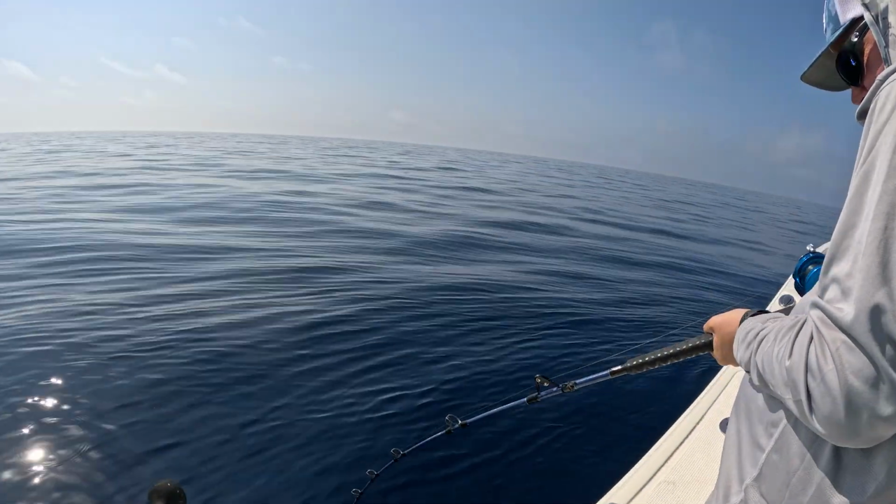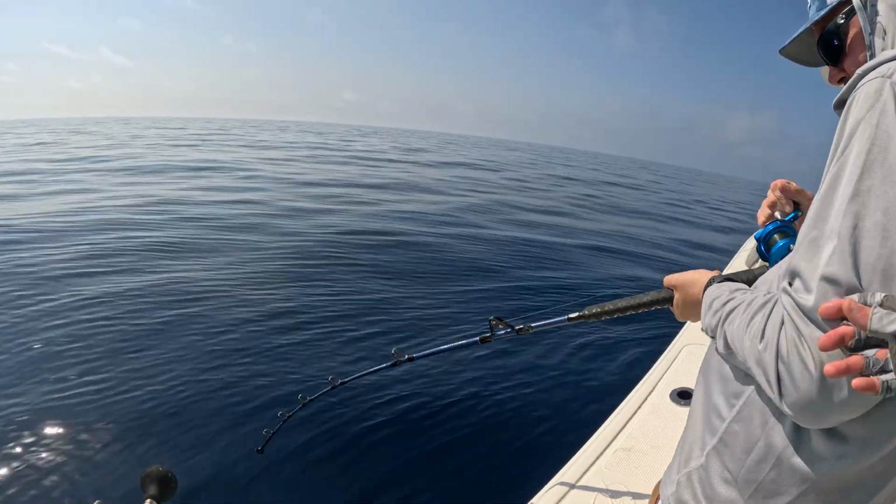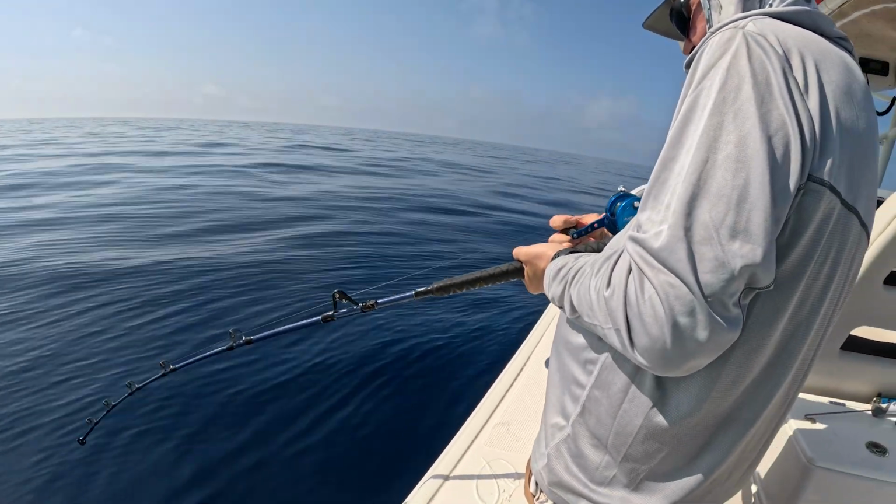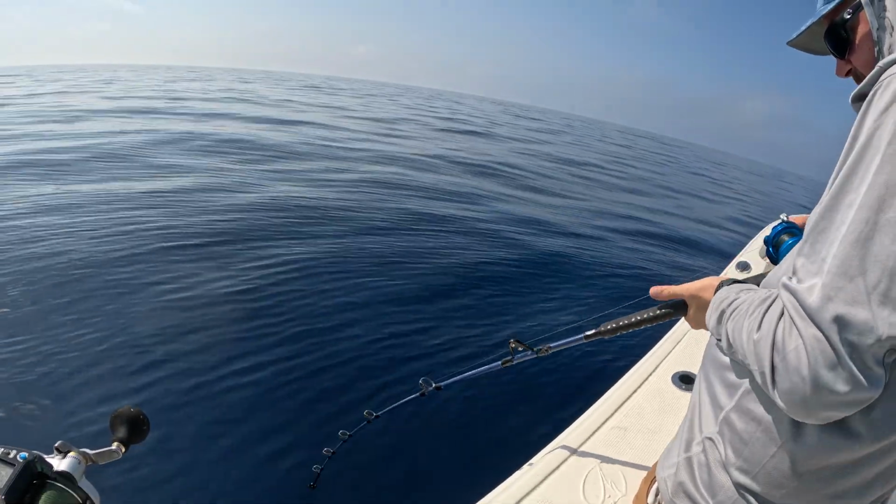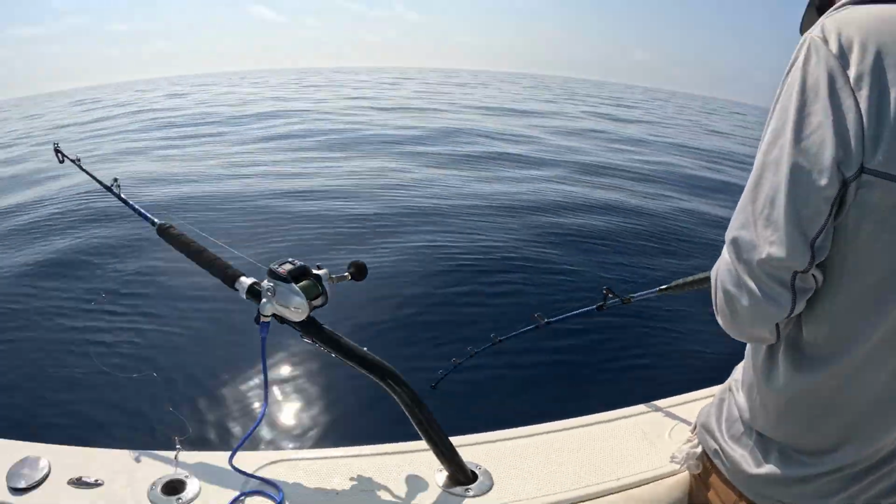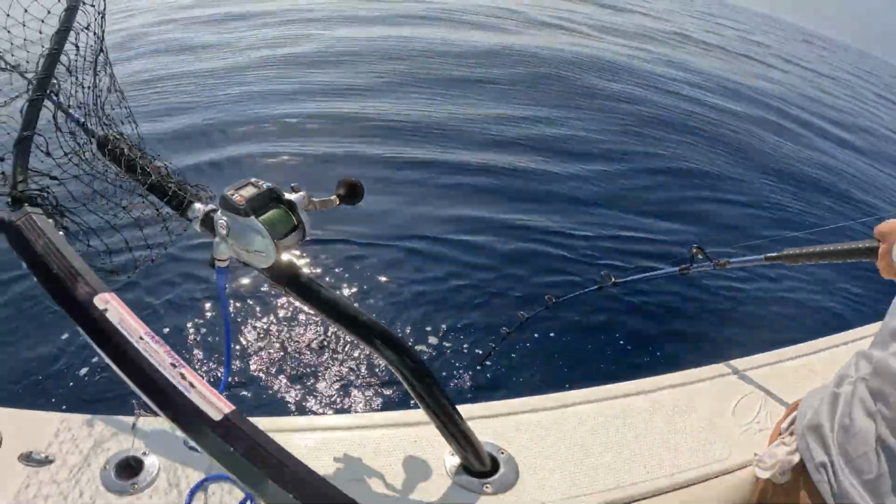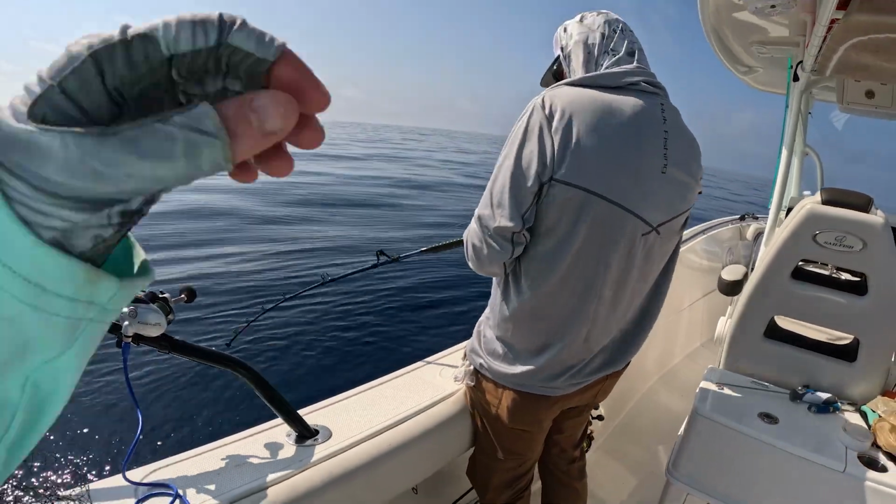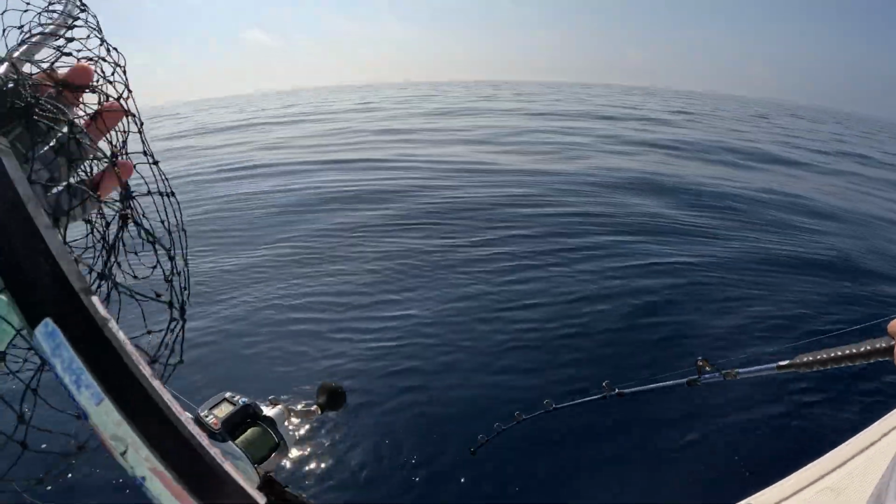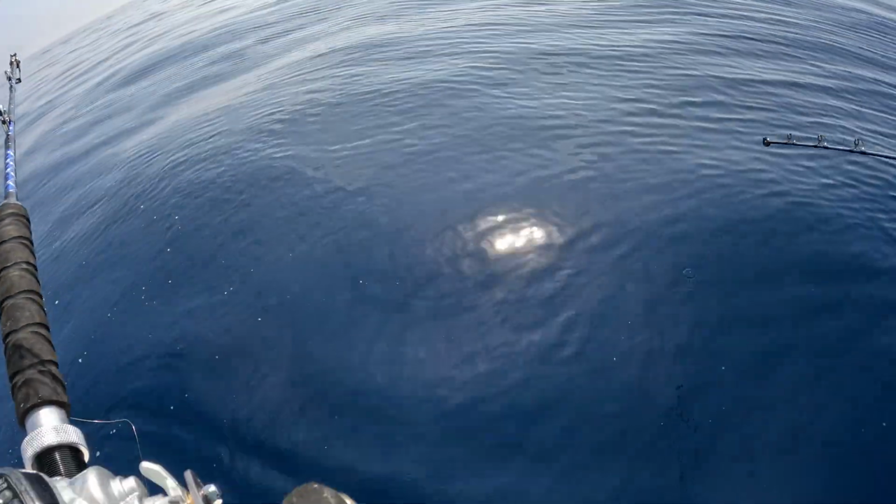Oh, that's a good one. He's taking drag on you. Oh my God. It's a good one, isn't it? He's locking you up. Yeah, we're in the low gear. He's yours now, isn't he? I think so. He's coming home. No color yet. That's a good grouper, I think. Oh! Yeah, it was a good grouper.